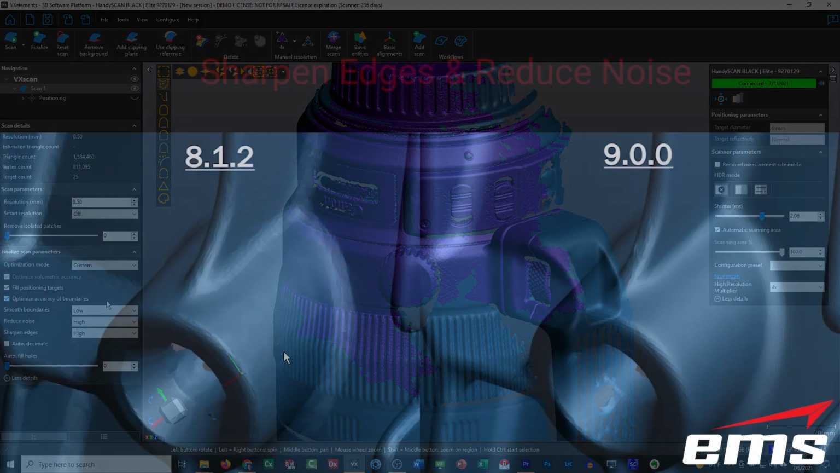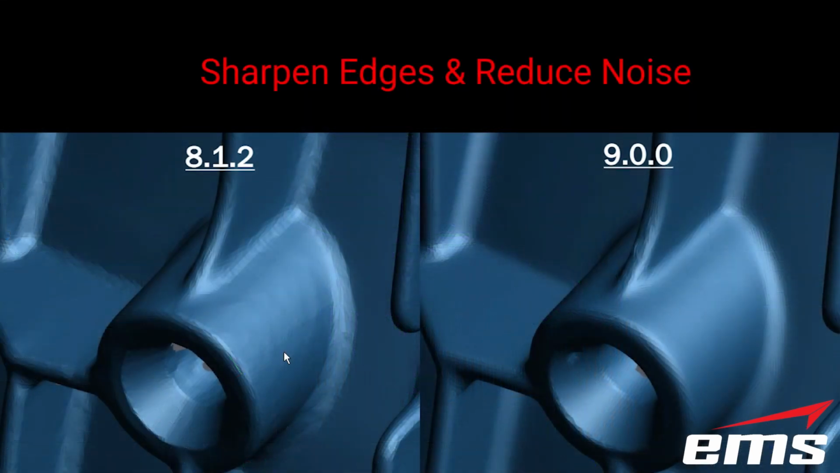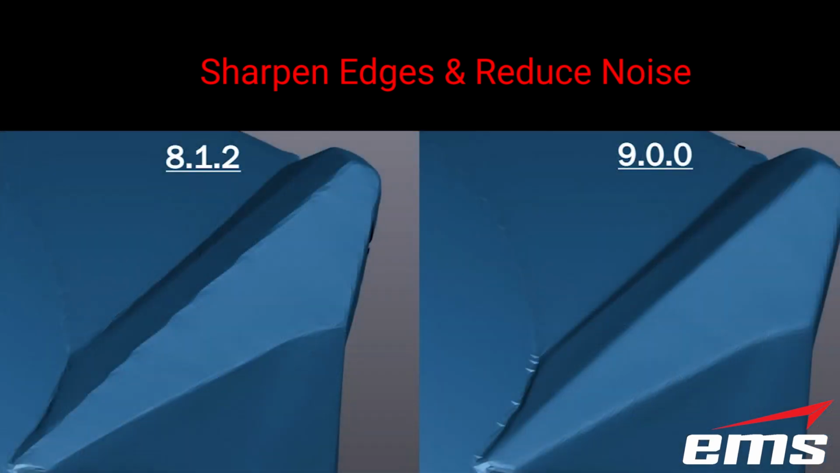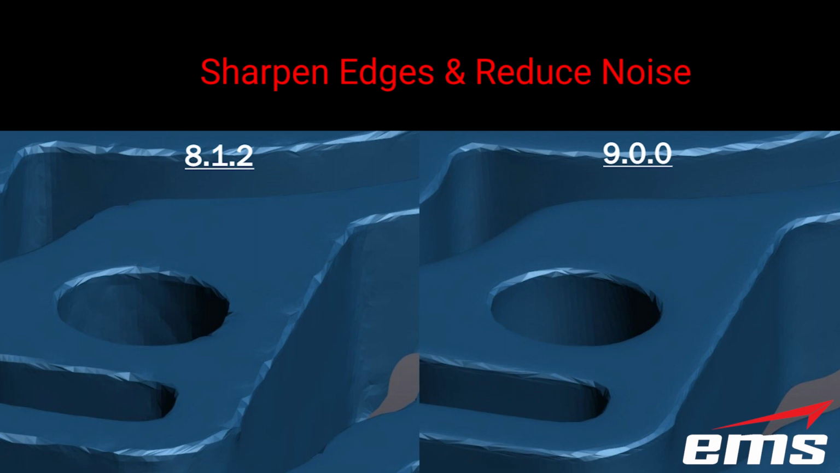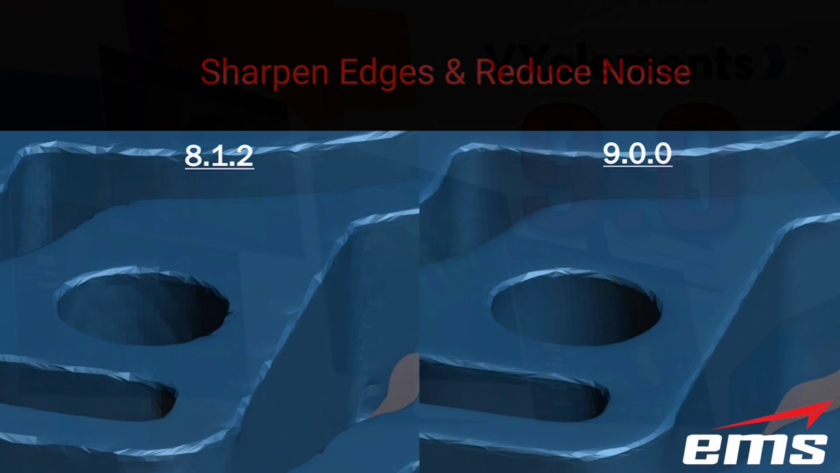And they've made some changes to the algorithms just to continue to improve the post-processing during the finalize of the scan data to try to give you really nice sharp edges and smooth out the data to try to make it as smooth as possible. So again, just another nice enhancement to the version 9 software is the reduce noise and sharpen edges.